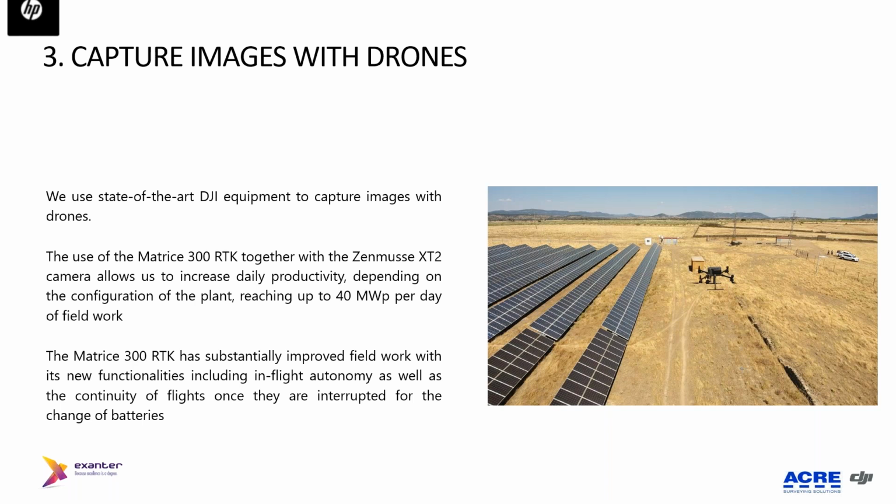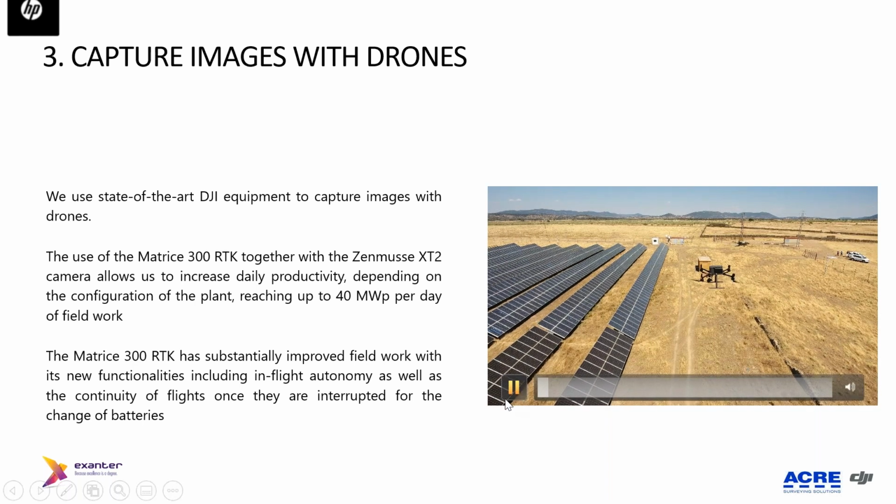The advantages we have gotten with this equipment are amazing. We have reached more than 40 megawatts per day at work. There are a lot of advantages, and I'm going to try to tell you some of them.